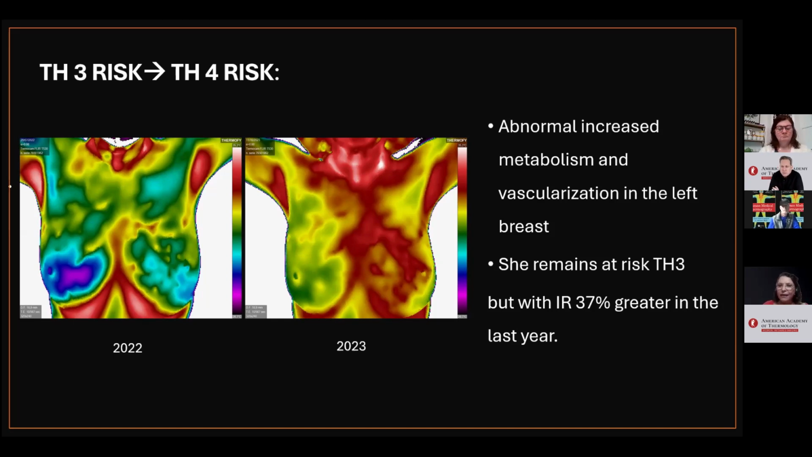We are maintaining close surveillance because mammography is BI-RADS 2 and ultrasound BI-RADS 1, normal anatomical exams.